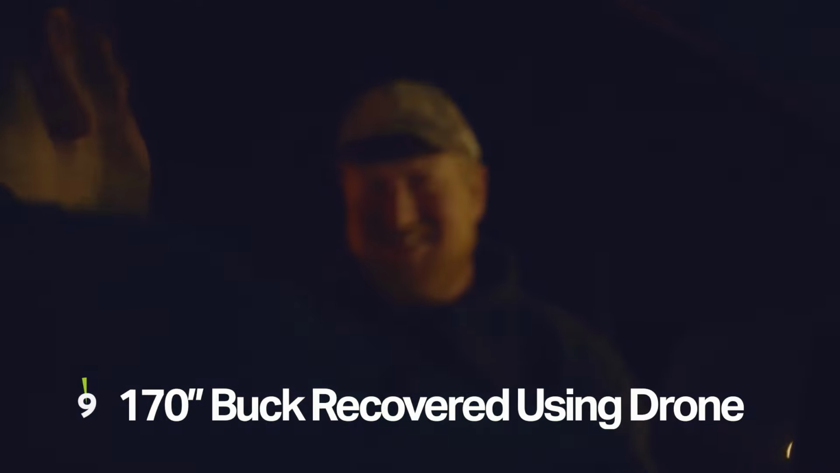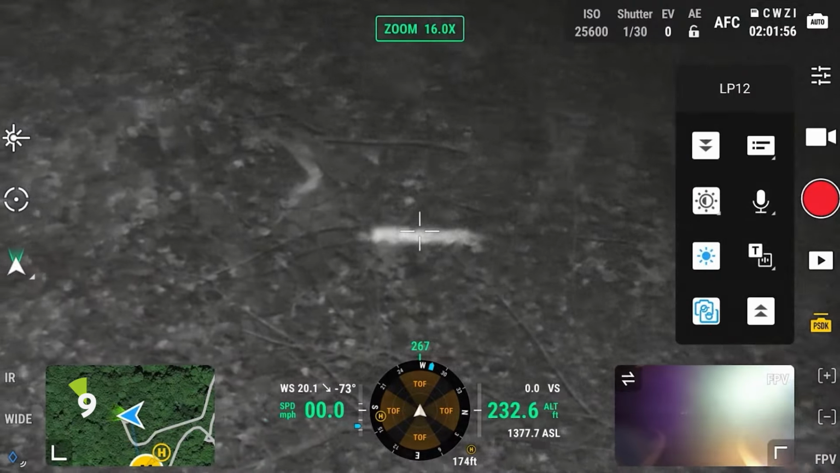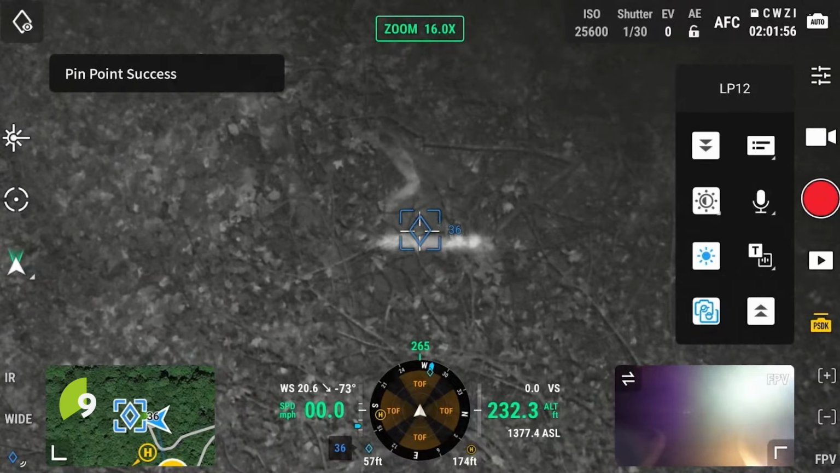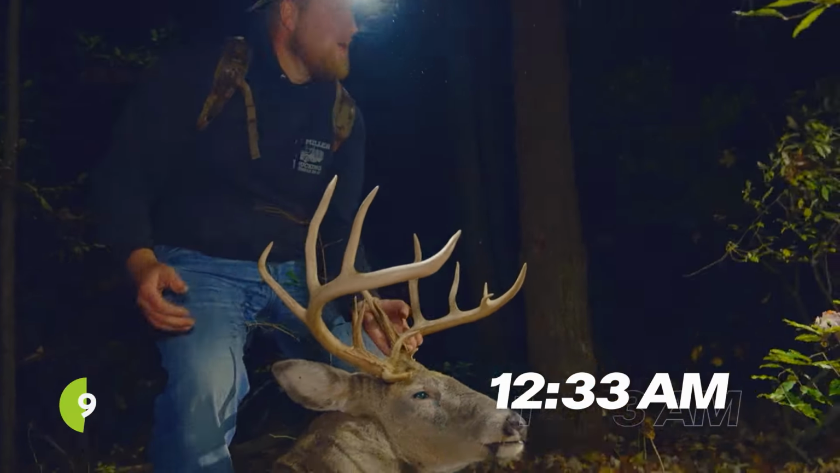Fun night. Oh, dude. Is that going to be our fella? There he is, boys. You got him. Is he dead? Oh yeah, he's flat. You freaking got him. Yeah! Dude, let's go get him. We see the deer on here and he's laying flat. He's completely dead, so we're gonna go get him. Wow. Woo!